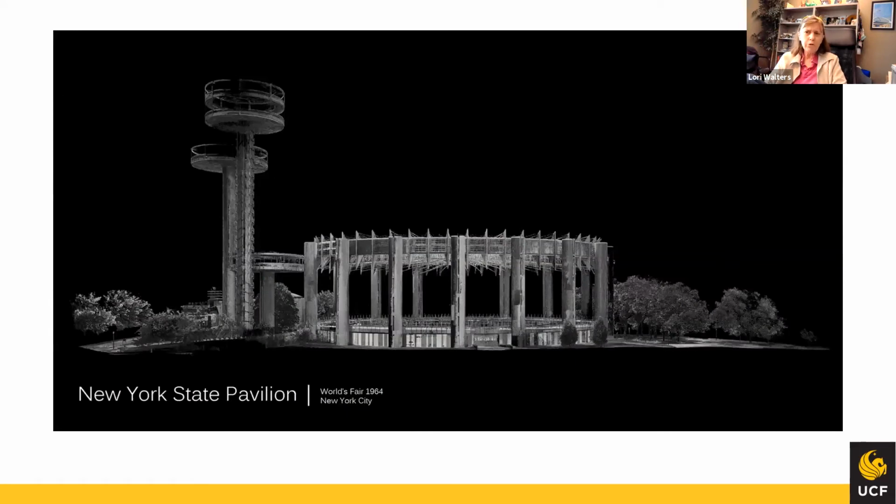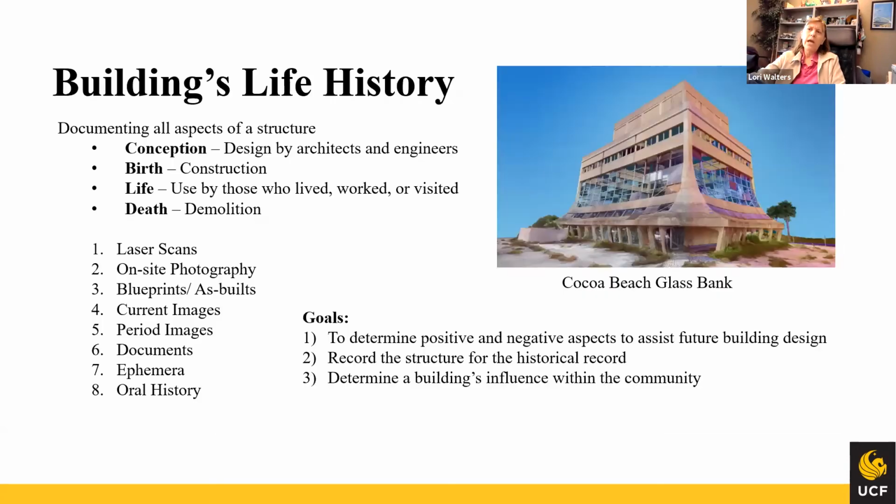Then we went to New York, and we went to the New York World's Fair site, and we did a couple of the pavilions that were still left, including the Unisphere and the New York State Pavilion. The sky, what you see to your left, is 220 feet high. So it gave us very nice scans from this.